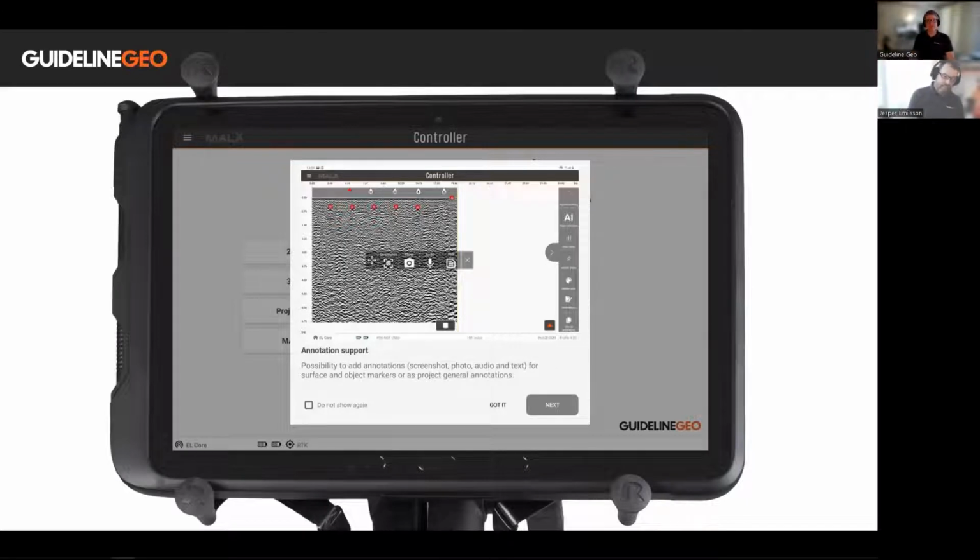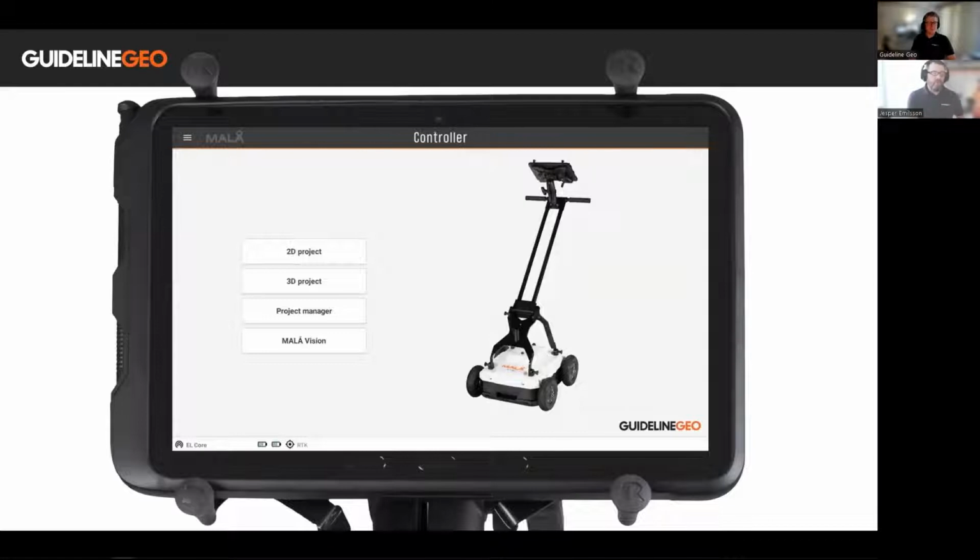It will basically be a short slideshow showing the latest features released. And since we're updating a few times a year at least, this will be updated as soon as you upgrade the controller app. So have a look at that. Once you pass that, you come to the start page.